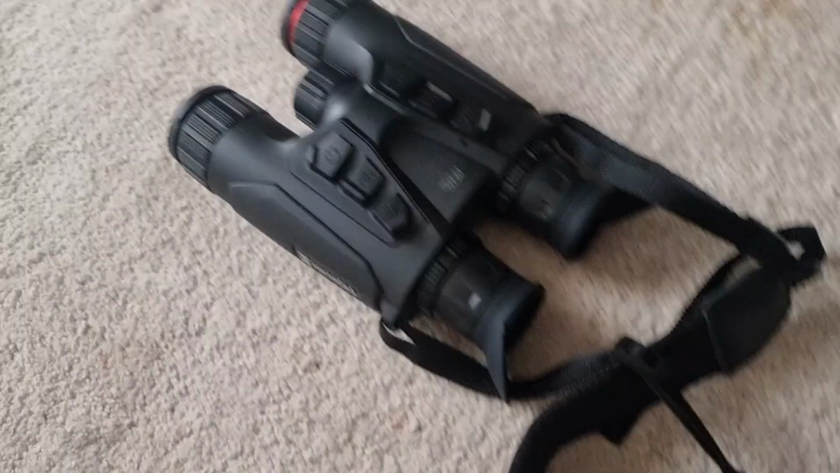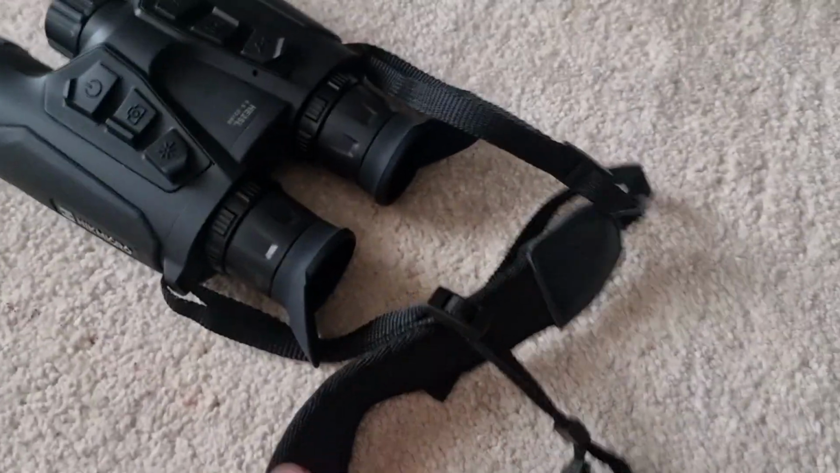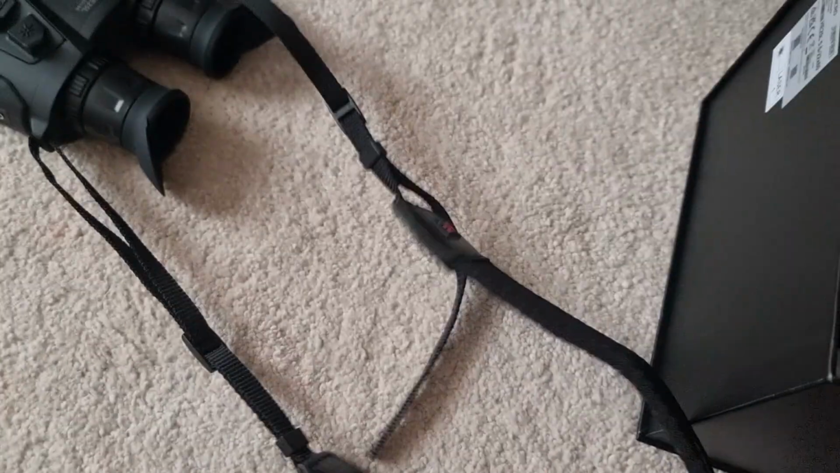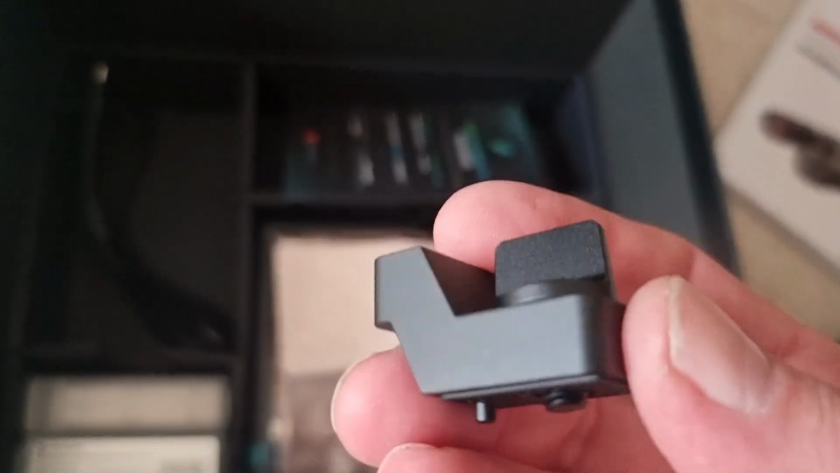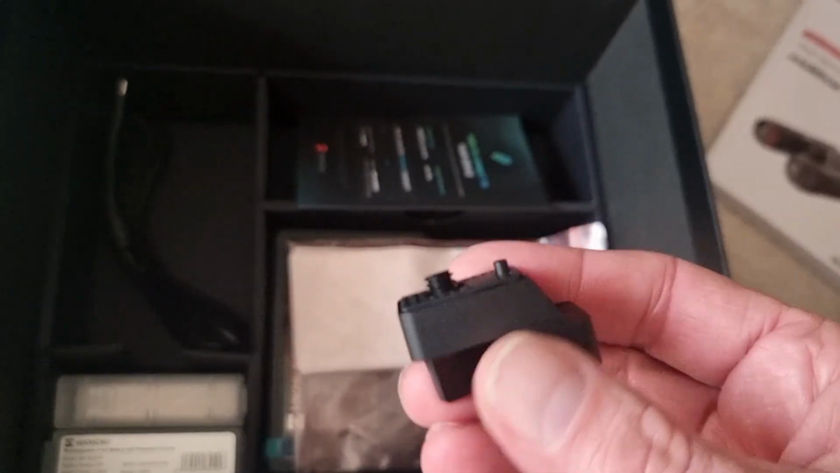So you get in here, you get the binoculars, obviously. You get the strap that I've already fitted on. Nice padded Hikmicro strap. In the box you get 4 batteries. You get a charging cable. You get a little adapter so you can mount the binoculars on a tripod.